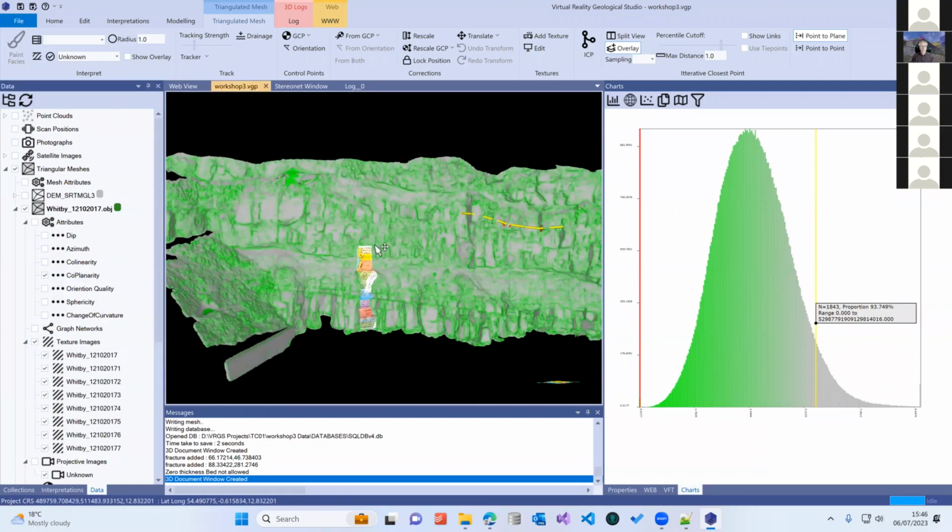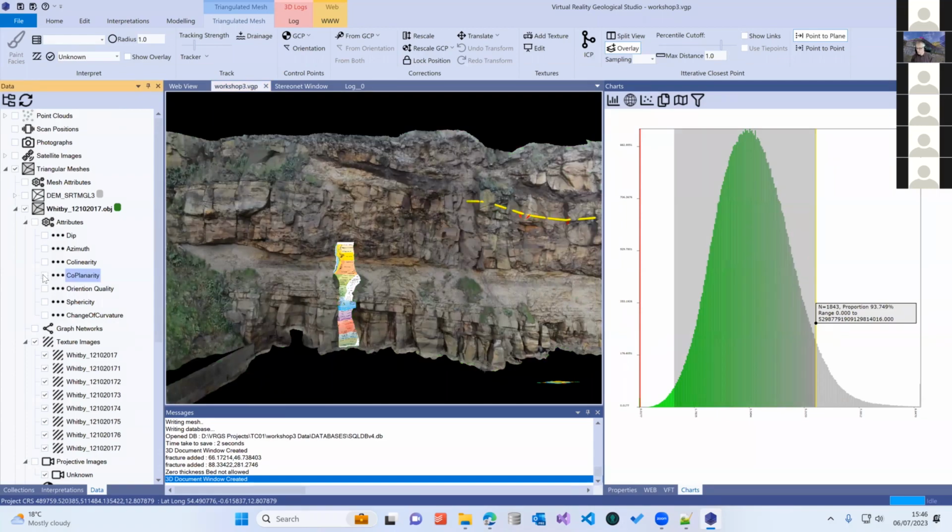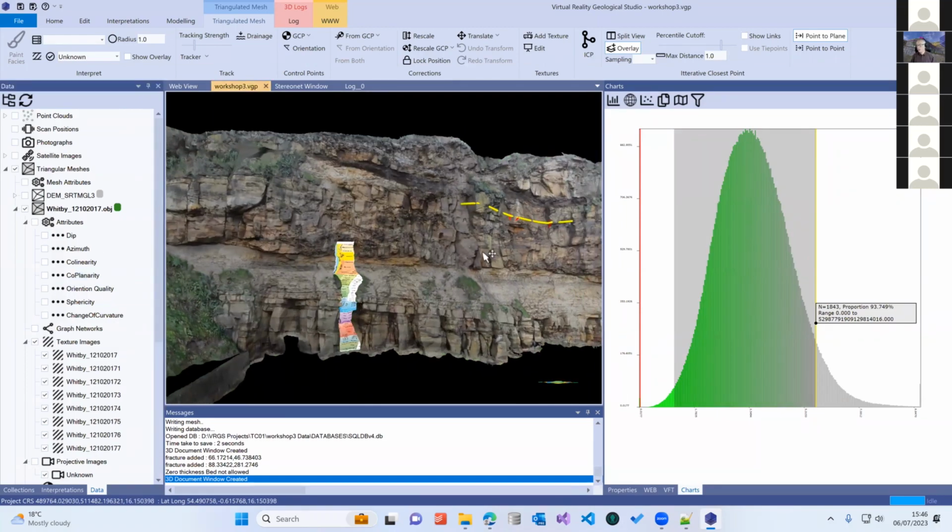Color maps are also quite useful. How long have we got left? A few minutes left. Right, I'll share while we're on the subject of color maps.